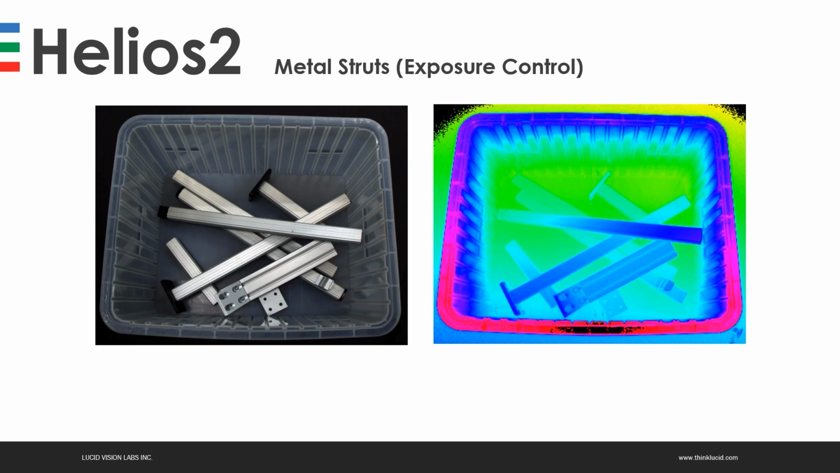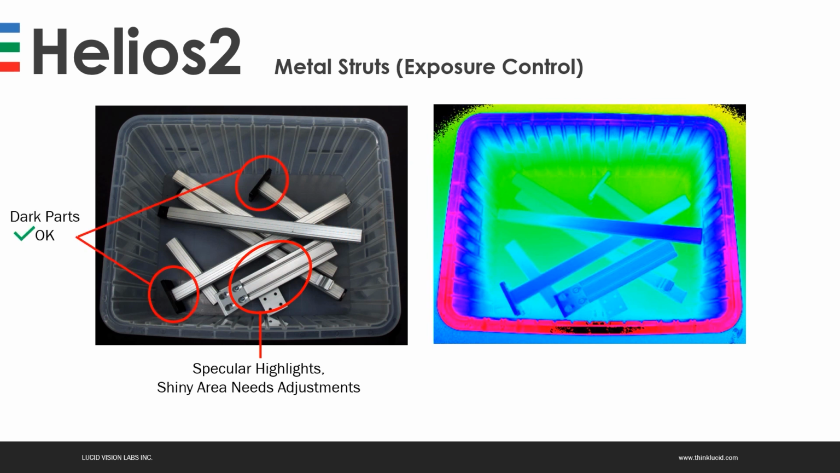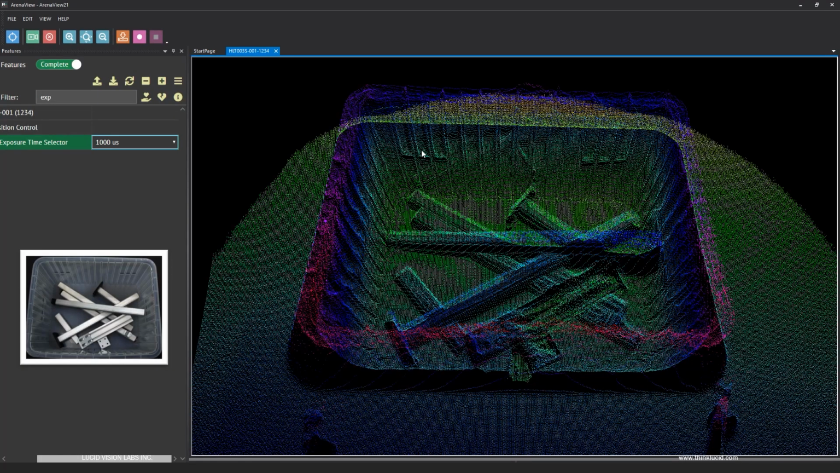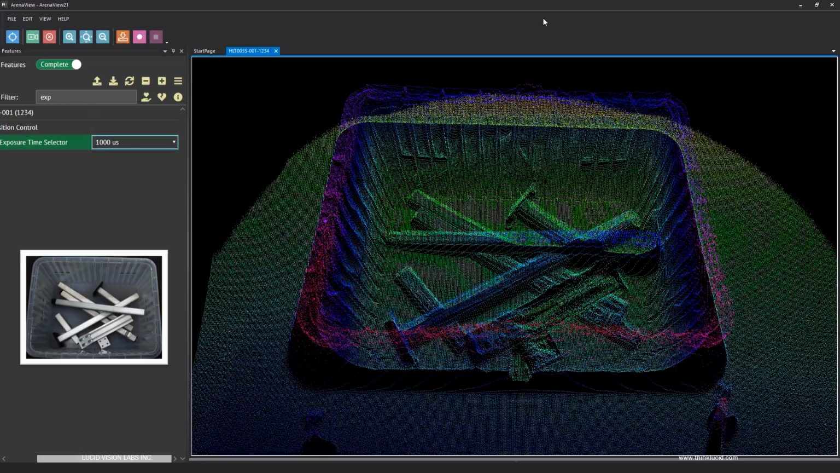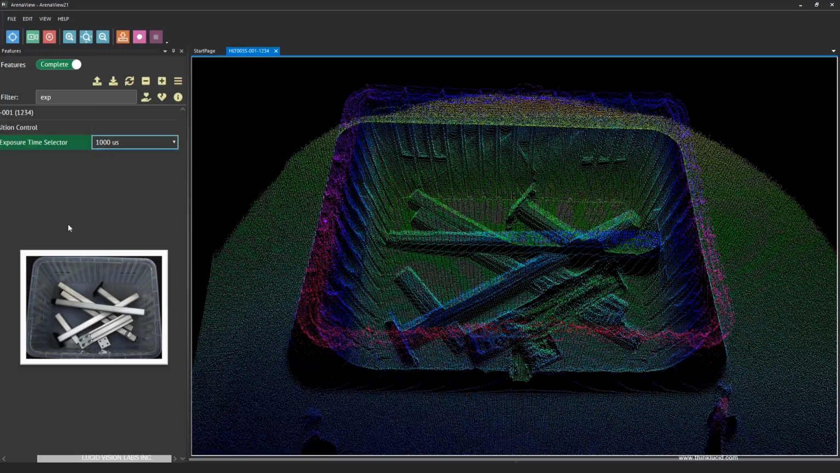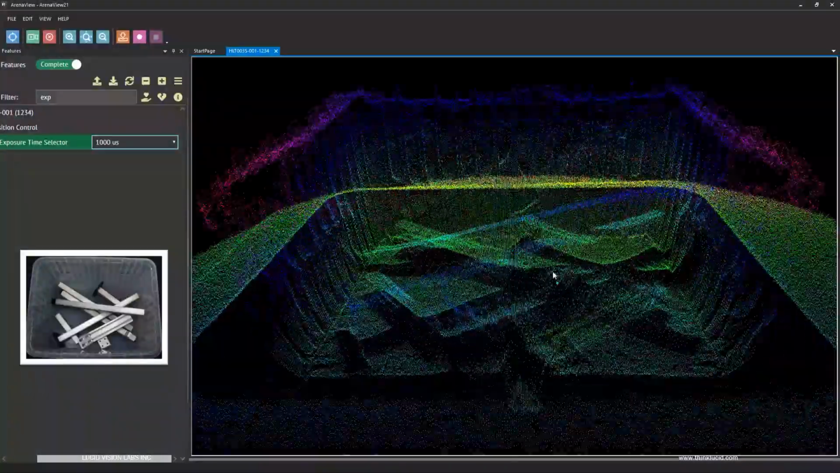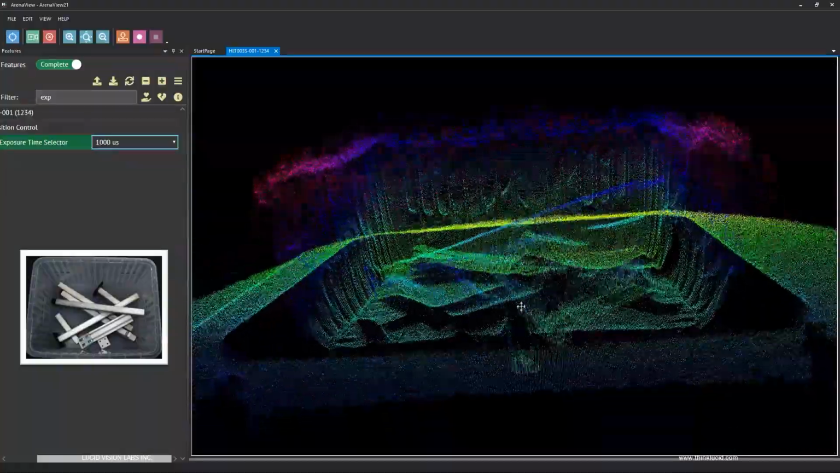Once the operating mode is selected, the next step is to find the right exposure adjustment. Depending on the scene and the reflectivities of the objects, there can be both specular highlights with shiny metallic surfaces typically, and darker parts. The exposure time adjustments need to be carefully considered. The Helios provides 3 exposure settings. It's not like typical machine vision cameras where you get a slider and adjust the exposure time more or less continuously, because any exposure time needs to be carefully calibrated at the factory.